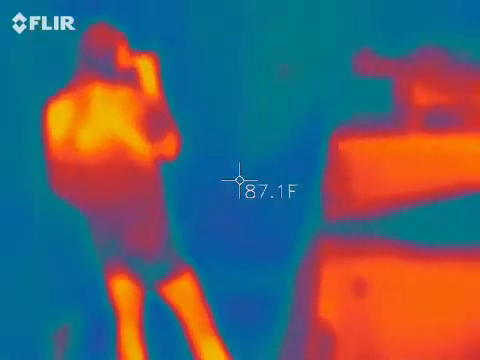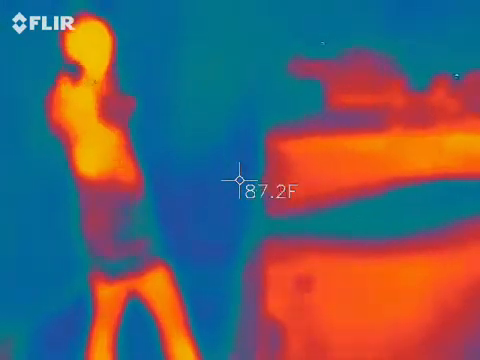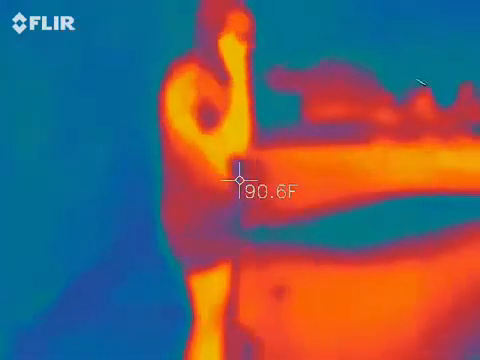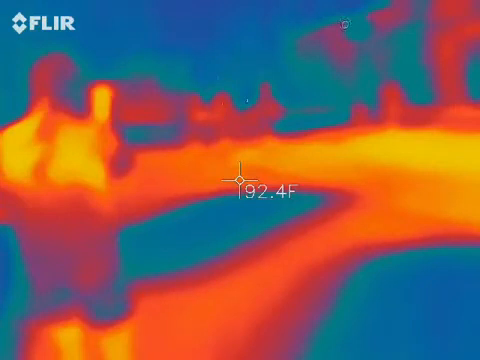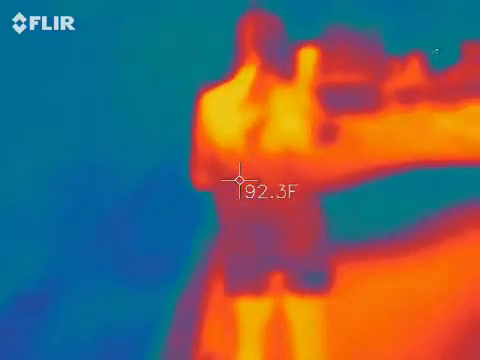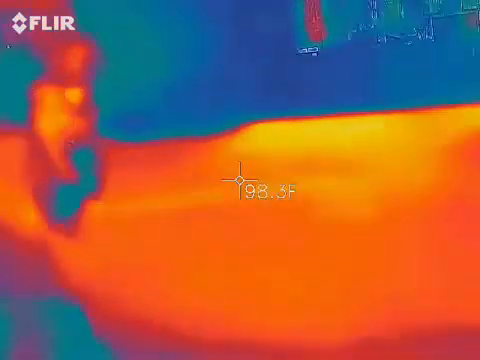Keep you in view, but keep looking around. Towards where?